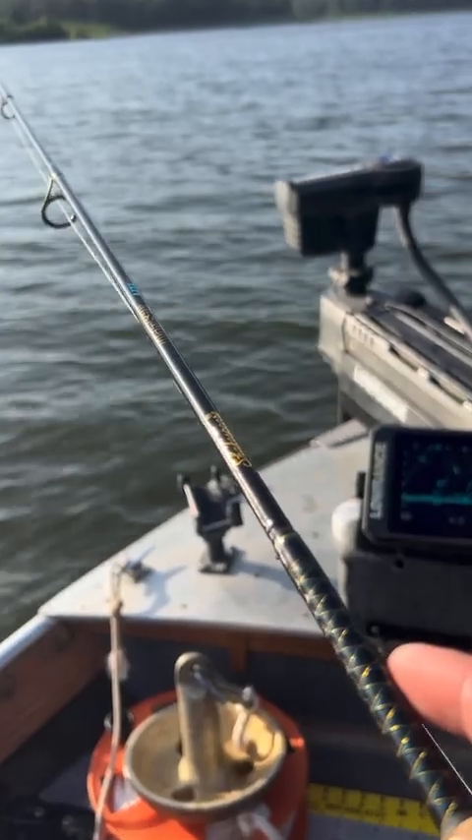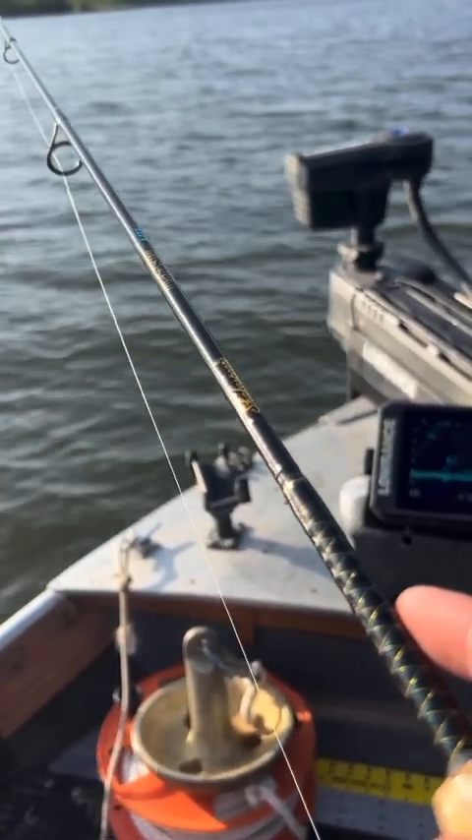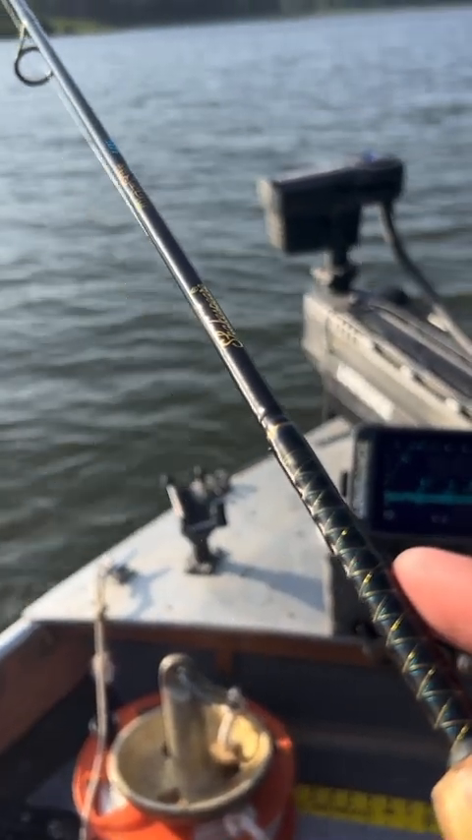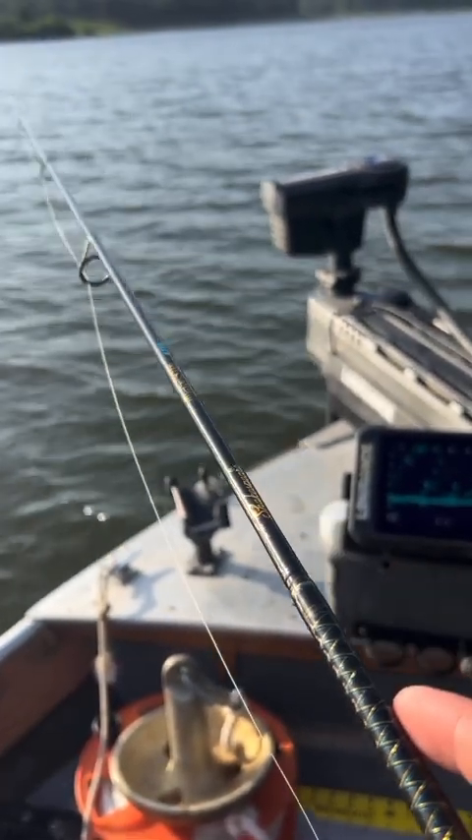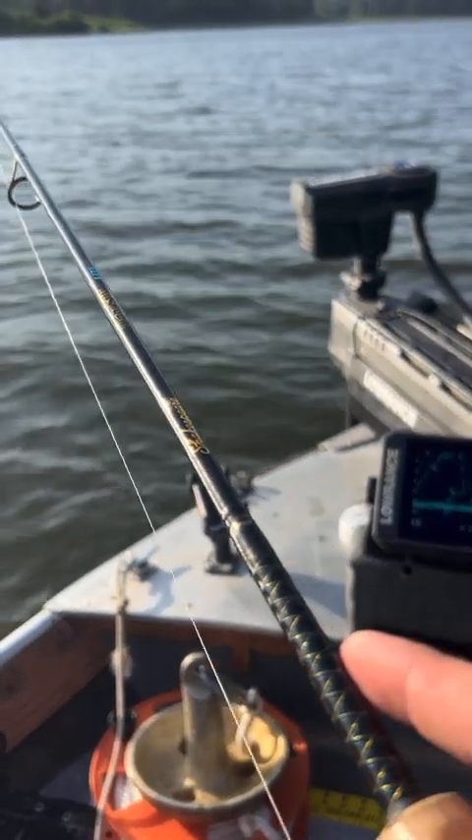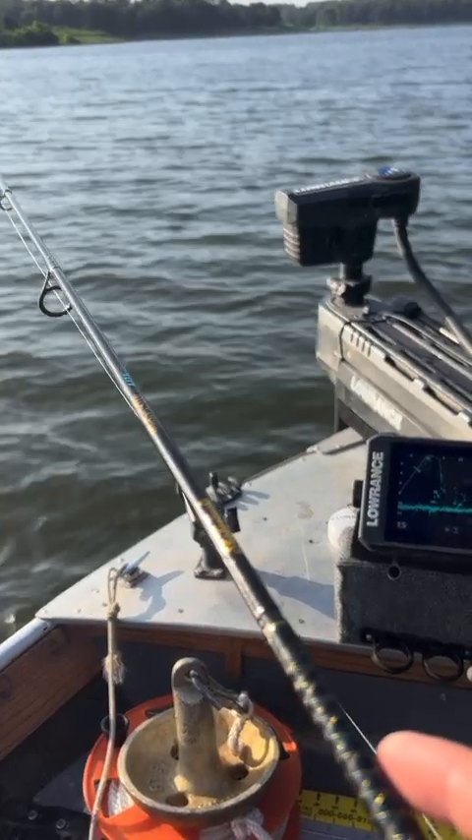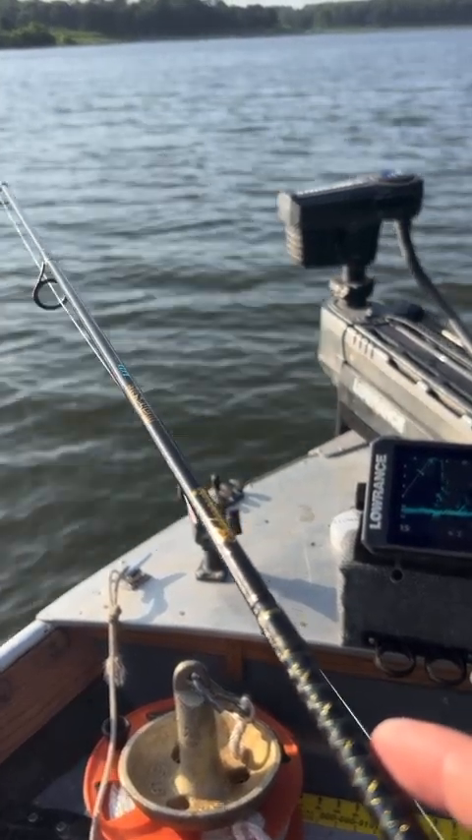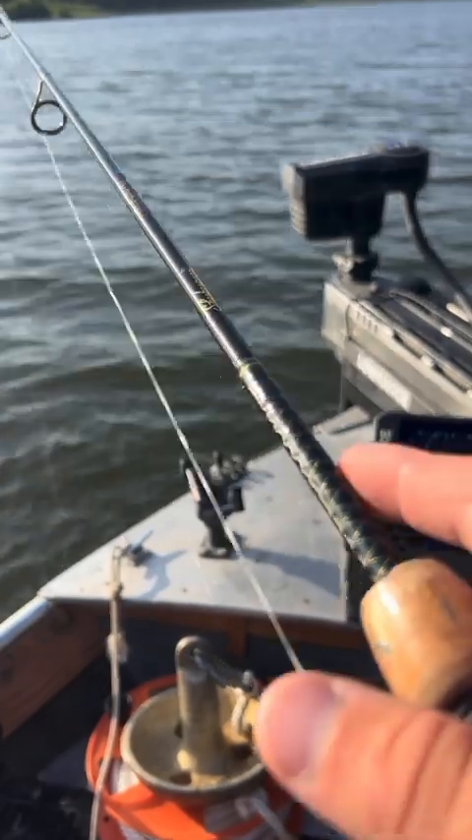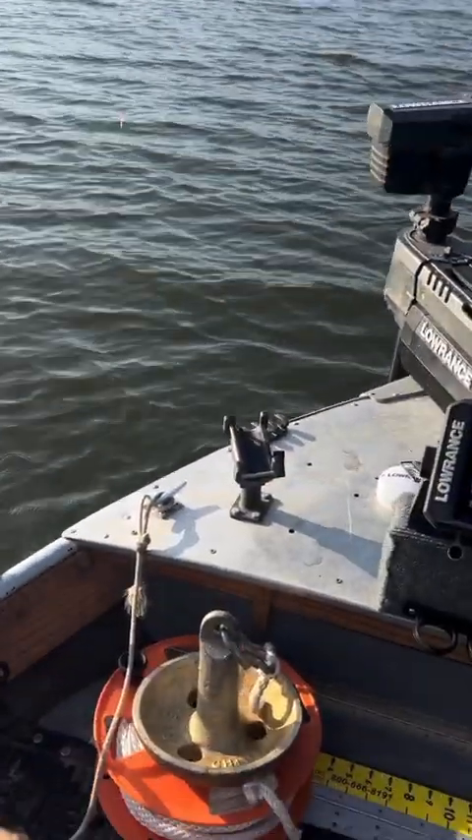I want to catch you. Yes, you. Looks like a largemouth or something. That fish kind of took me off my train of thought there. But yeah, oh, here it is.